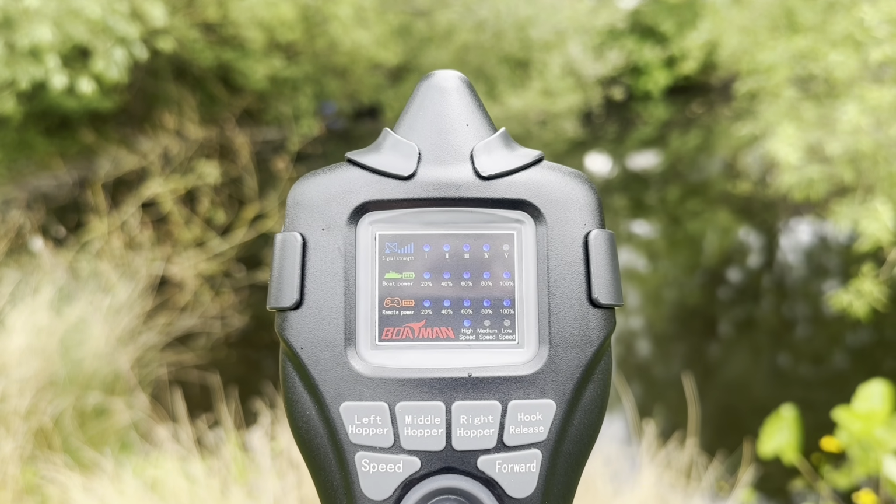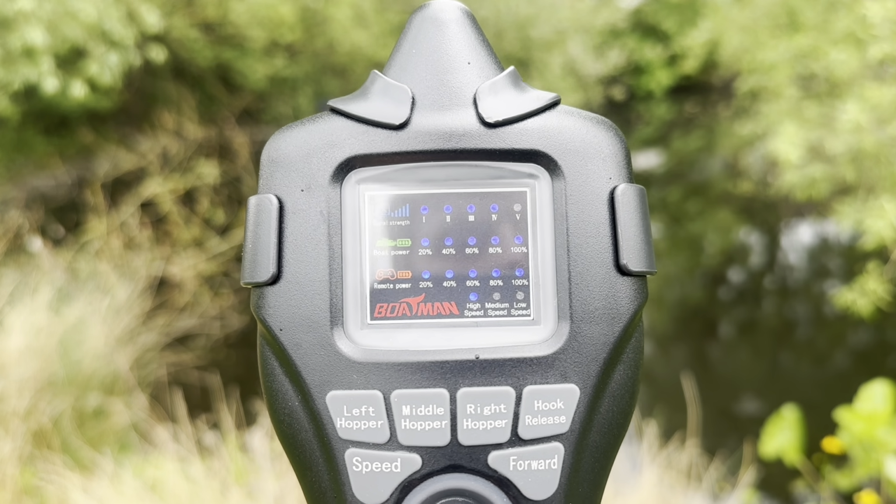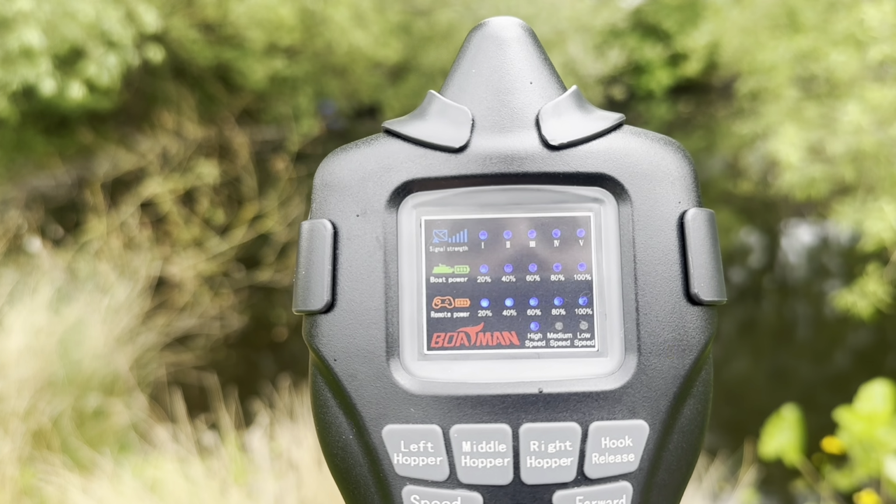Now, you get 500 meters of range, so it's not very often where you're probably going to see this plummet massively, but it's just a nice little thing to keep an eye on, just so you can make sure that you're going to retrieve the boat safely.